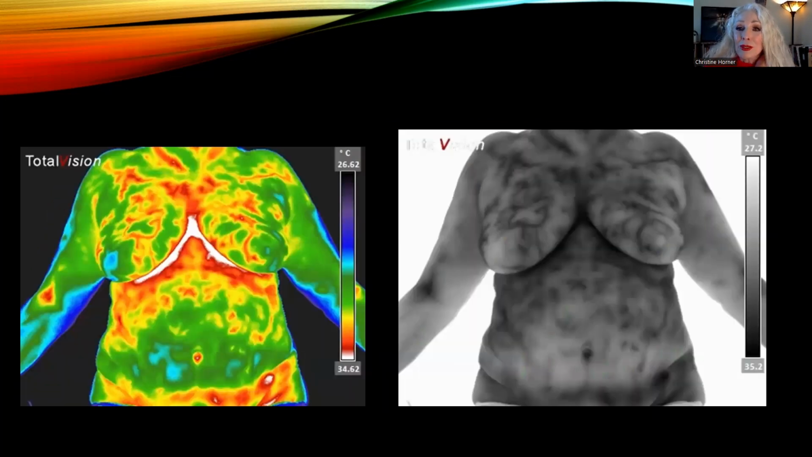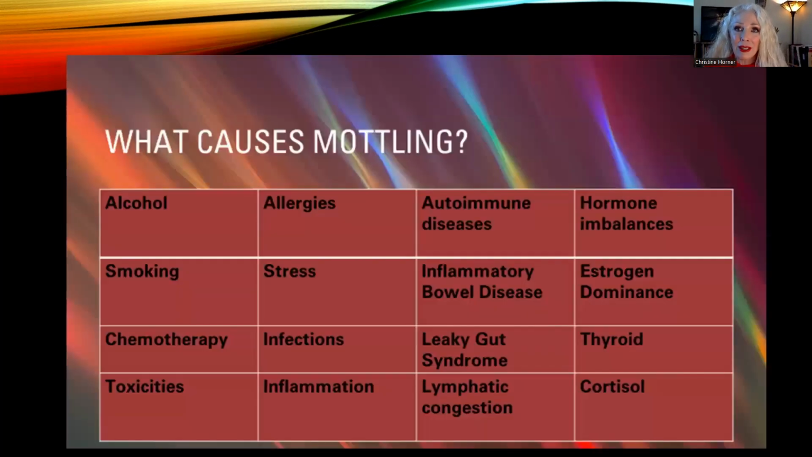This is a woman who didn't drink alcohol, but just had severe inflammation in her body. And again, inflammation is something that really drives all the different chronic diseases, from dementia to heart disease to diabetes to breast cancer.